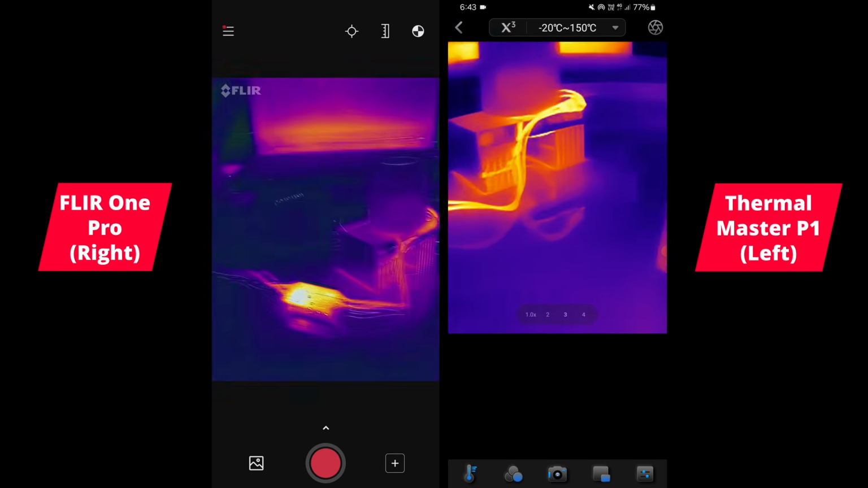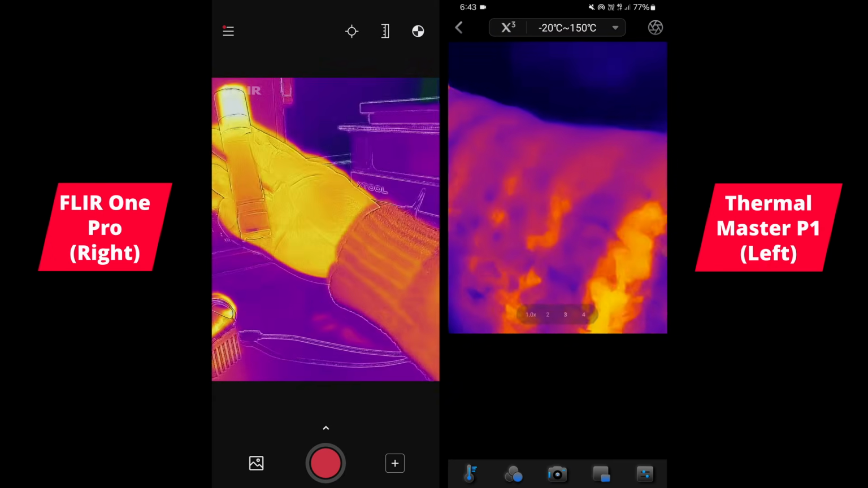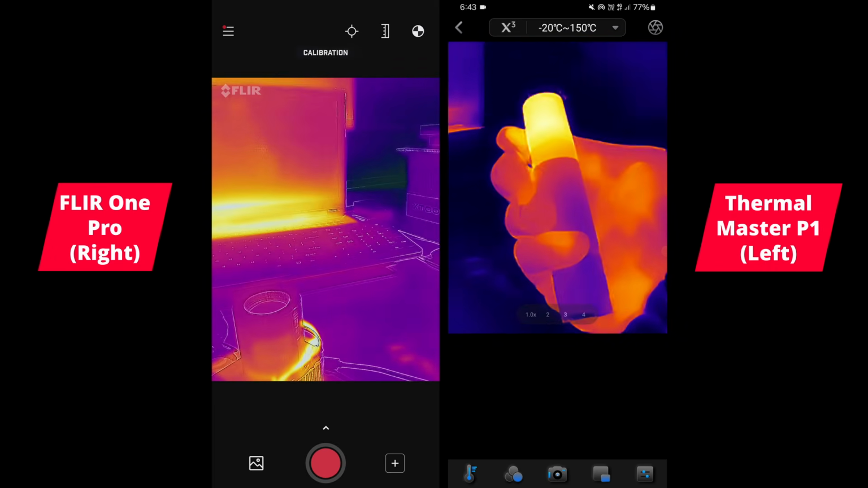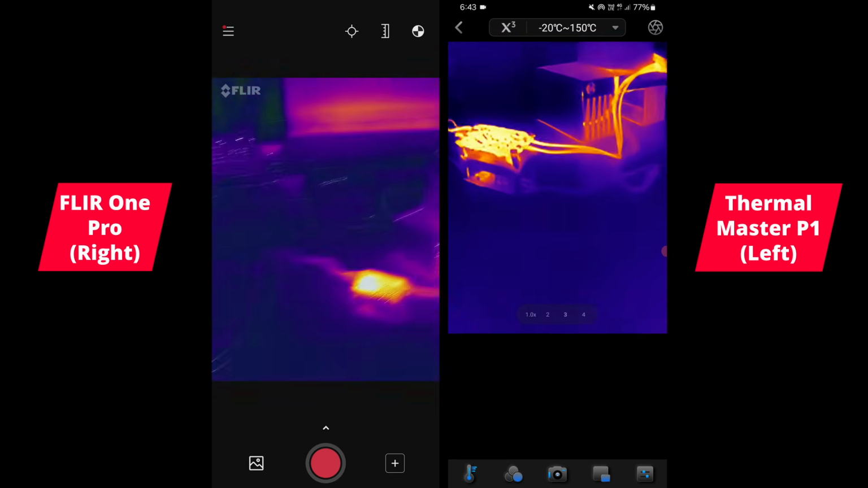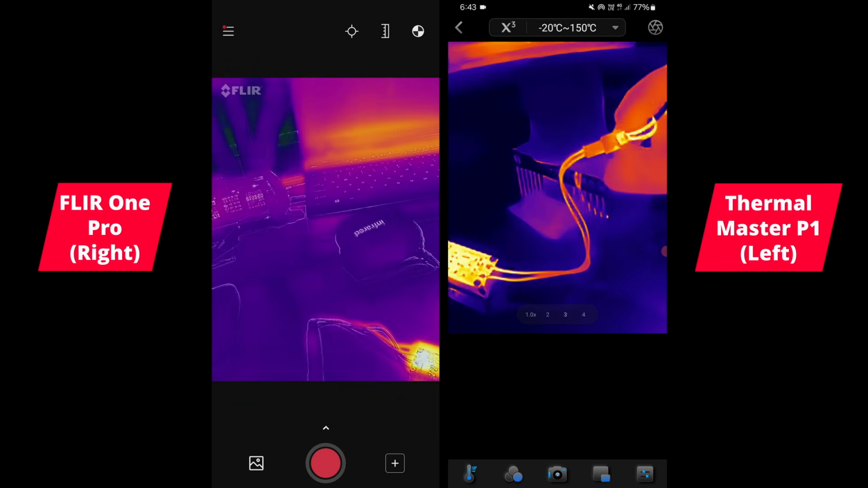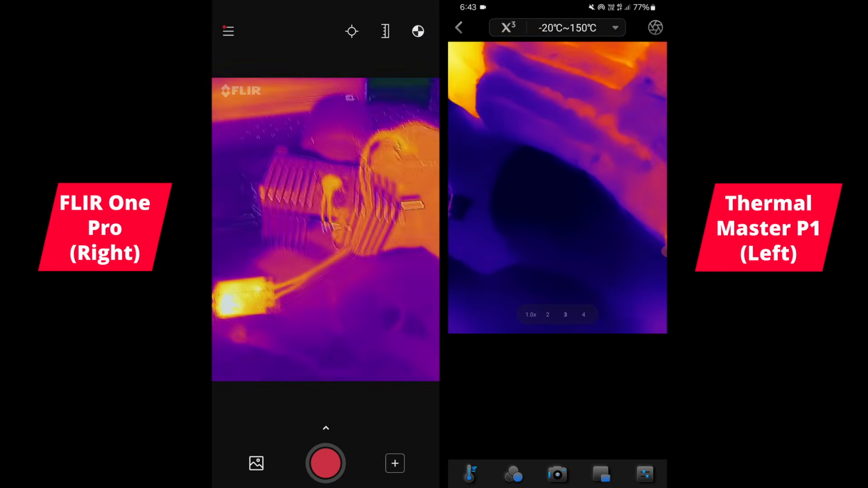Okay, so anyway, I think this thing is starting to warm up. You can see this flashlight's like hotter on the head. Both these cameras are picking them up okay. Right. And this is the module that I have here on the table. And the heat sink underneath there. Let's grab the